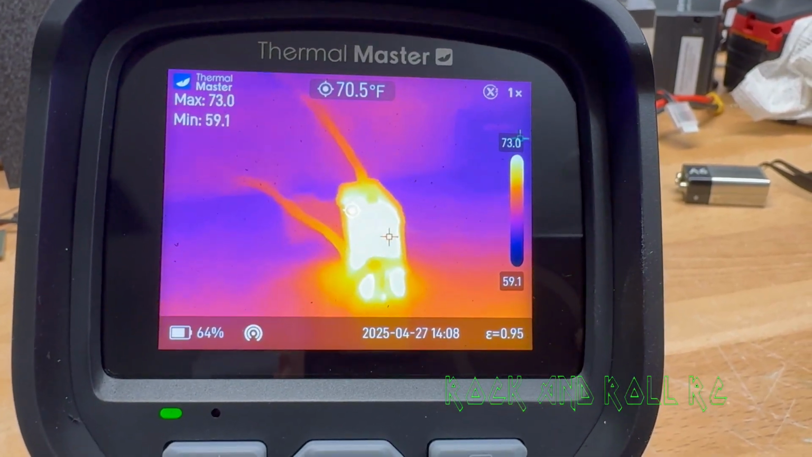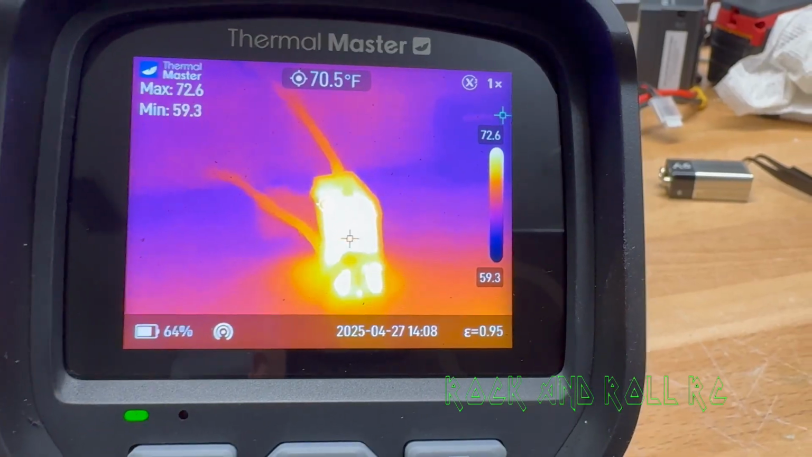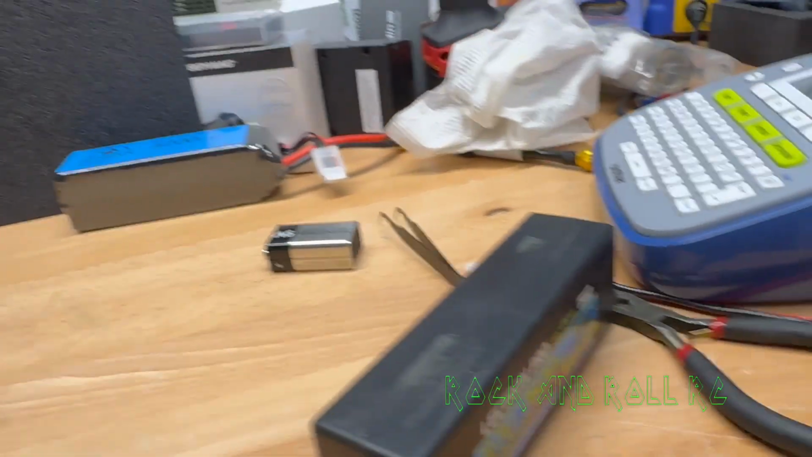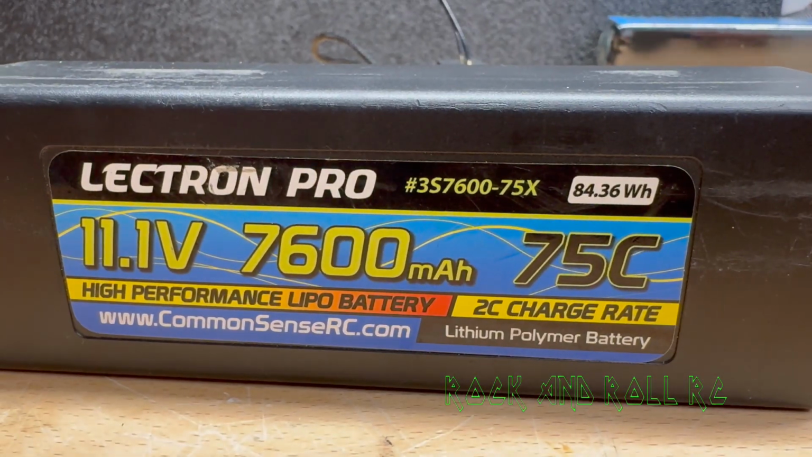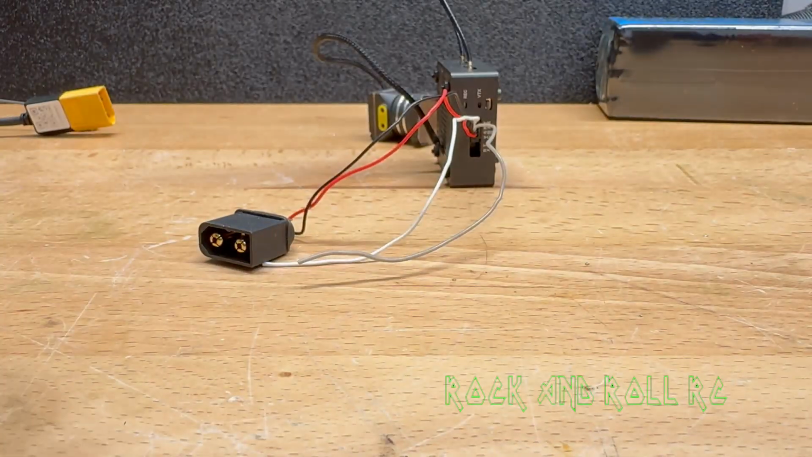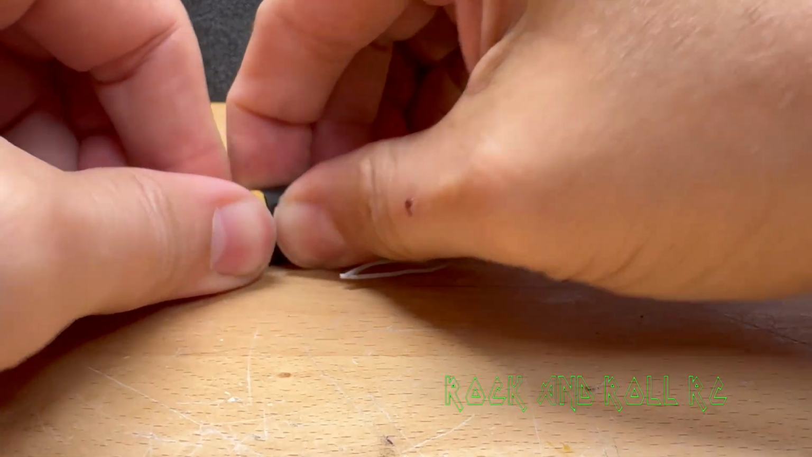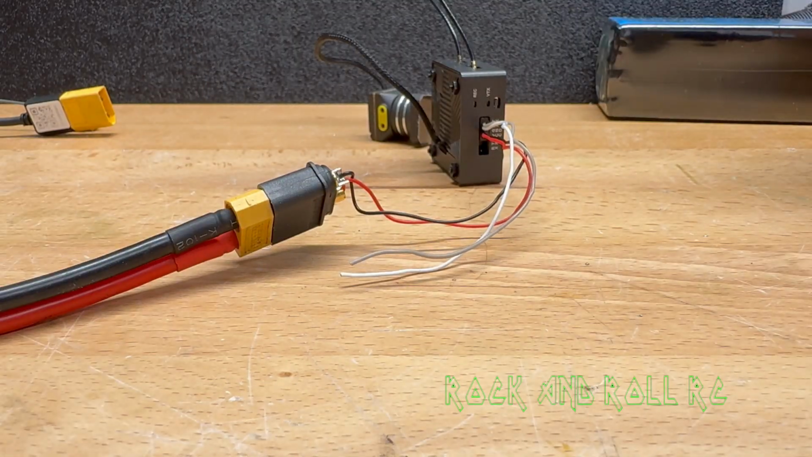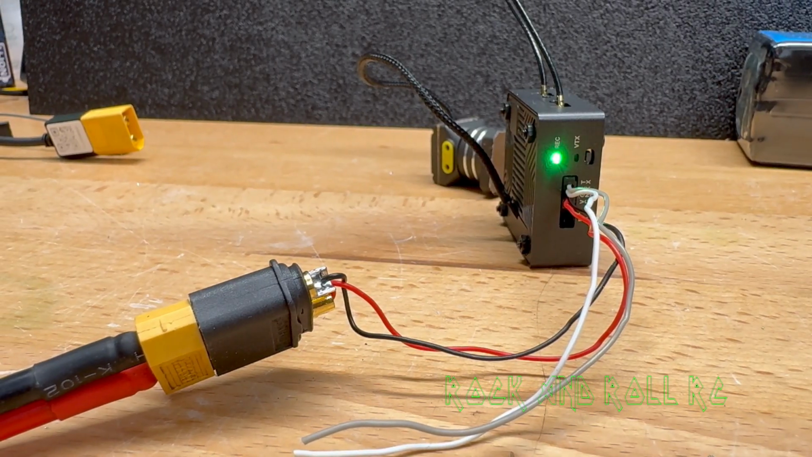So recently the phone rang and I had to go to work for 3 weeks, and this VTX has been sitting on a desk at room temperature since then. So I picked it up and I got the old thermal camera on it to show you that it's, I don't know, around 76 degrees. And the first test we're going to do is put it up onto an 11.4 volt 4S battery and power it up.